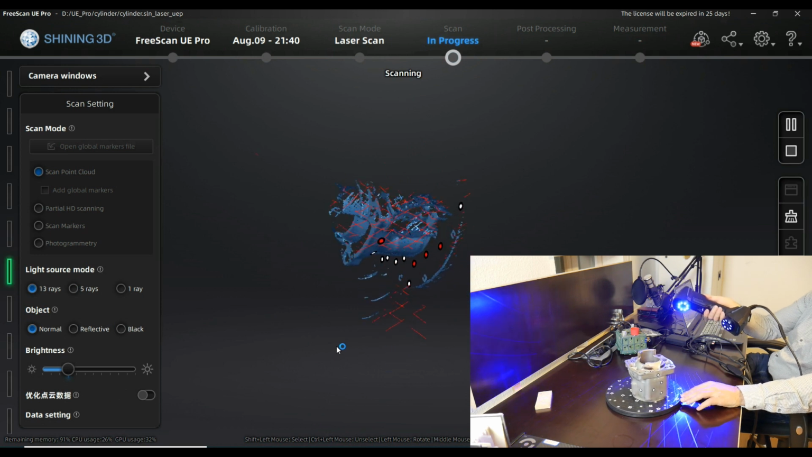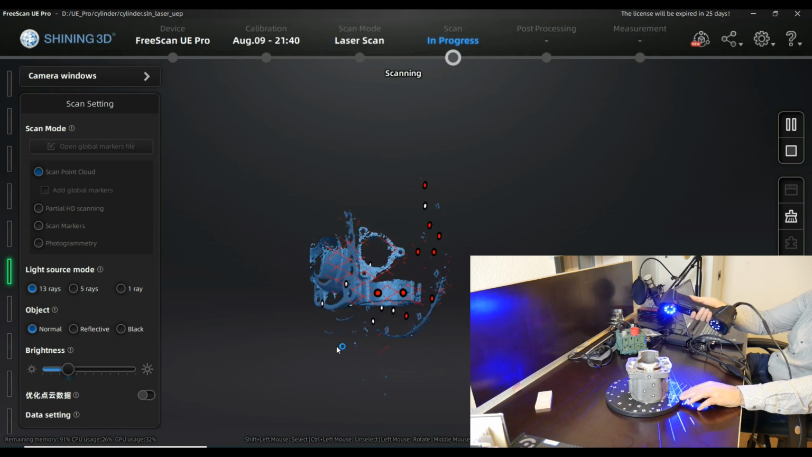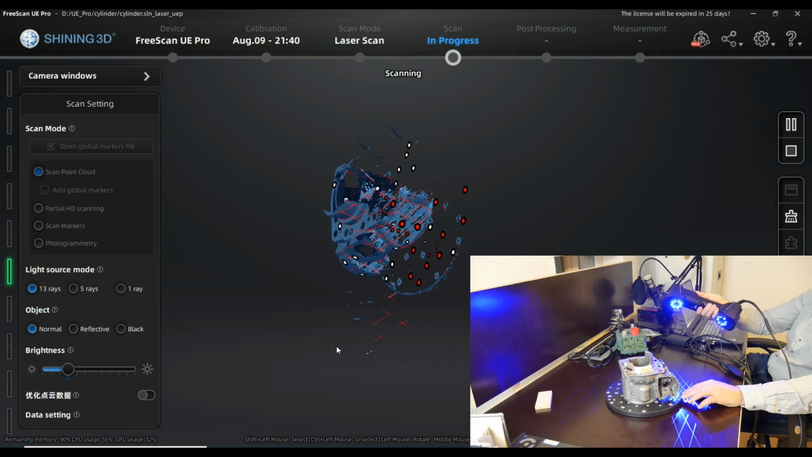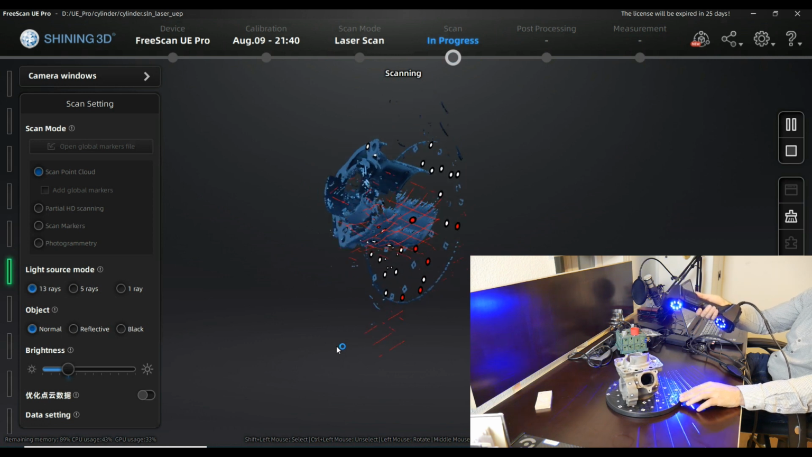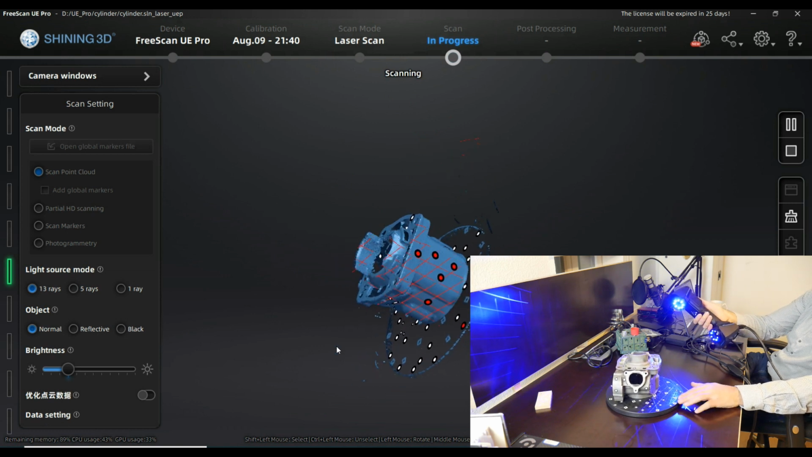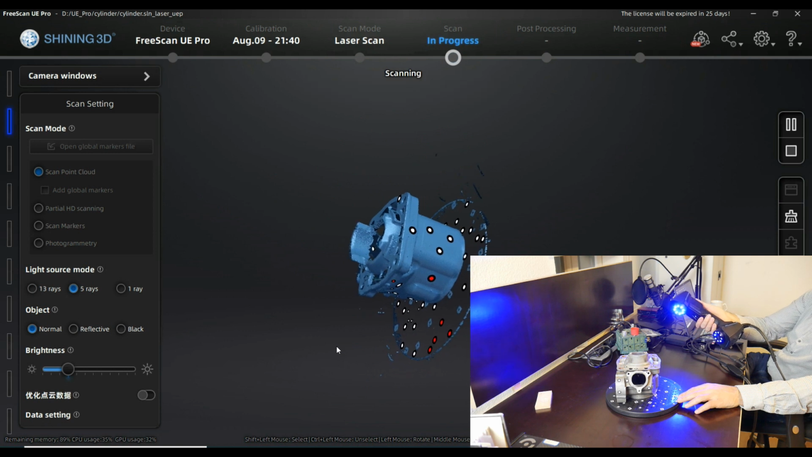Instead of 11 cross lasers, I'm starting to scan with 13 of them. What makes it quite fast, I guess, and quite comfortable to scan. So what is new in the operation mode is the 5 stripe lasers that are as well changing the focus distance.